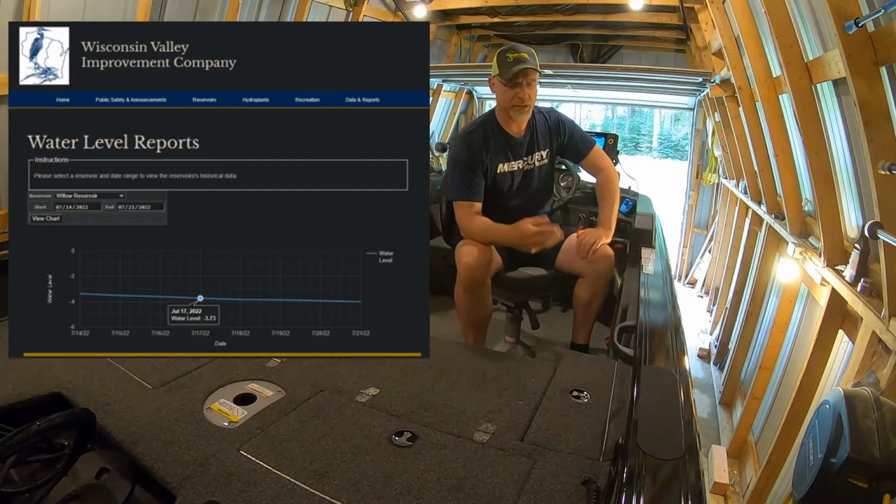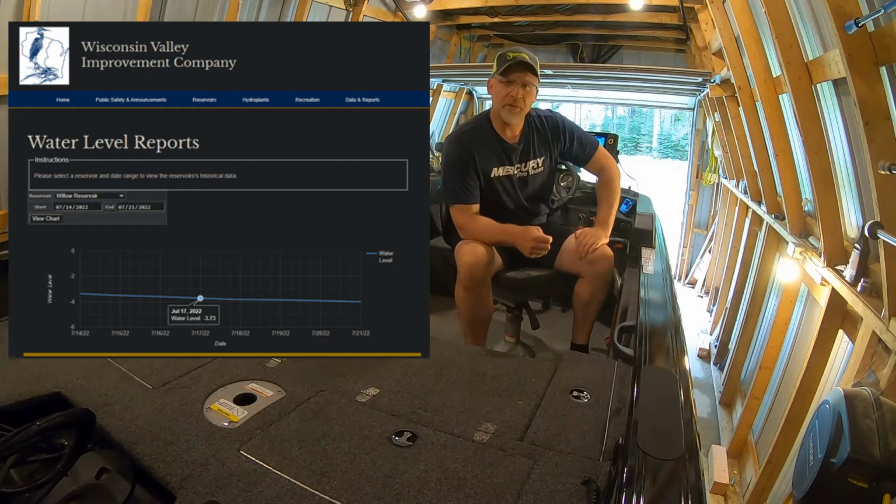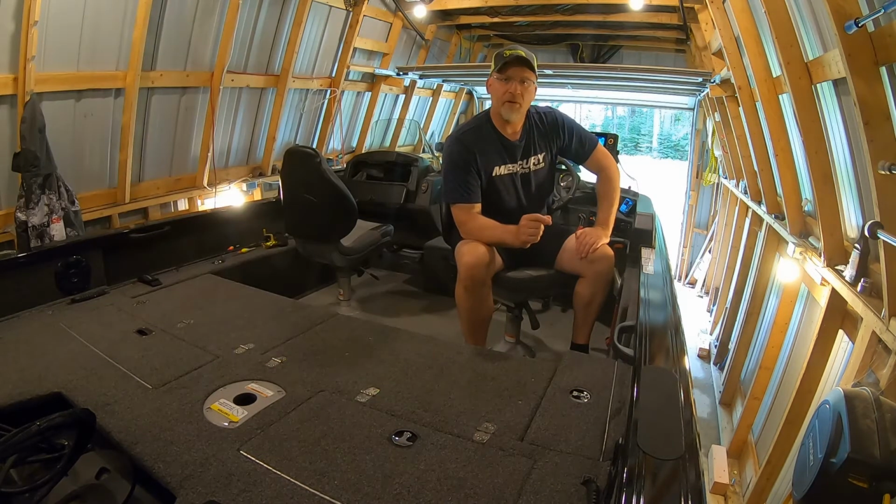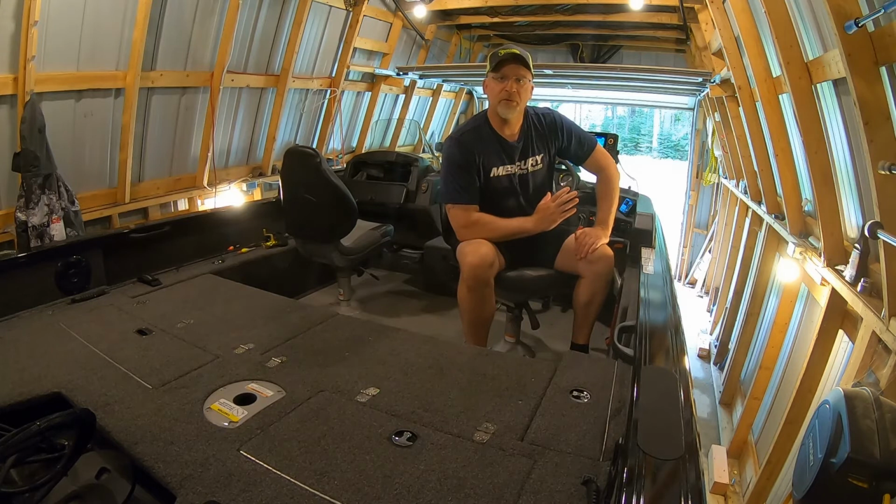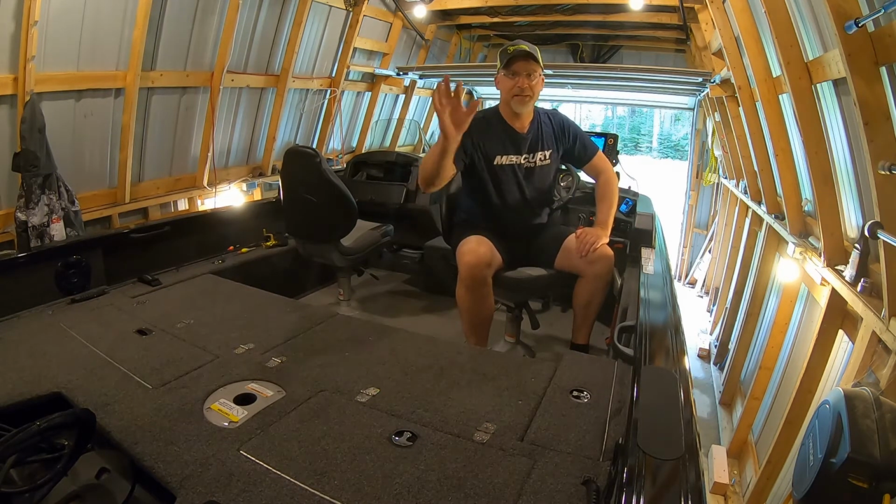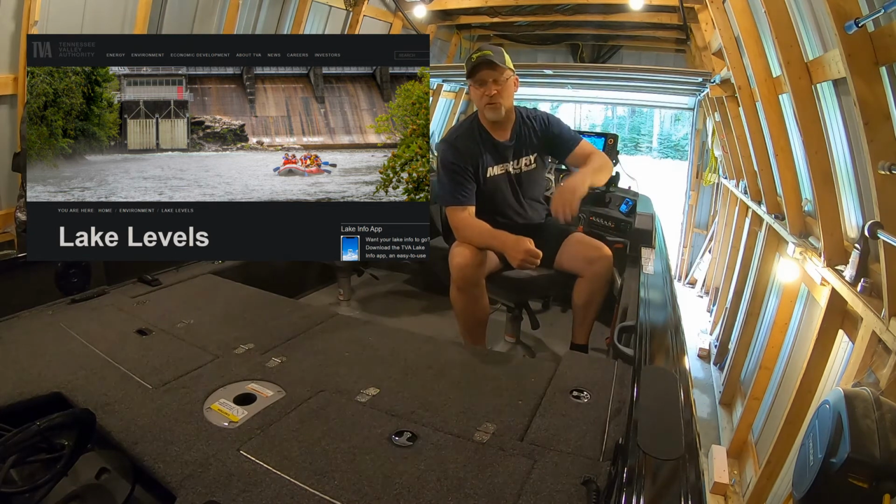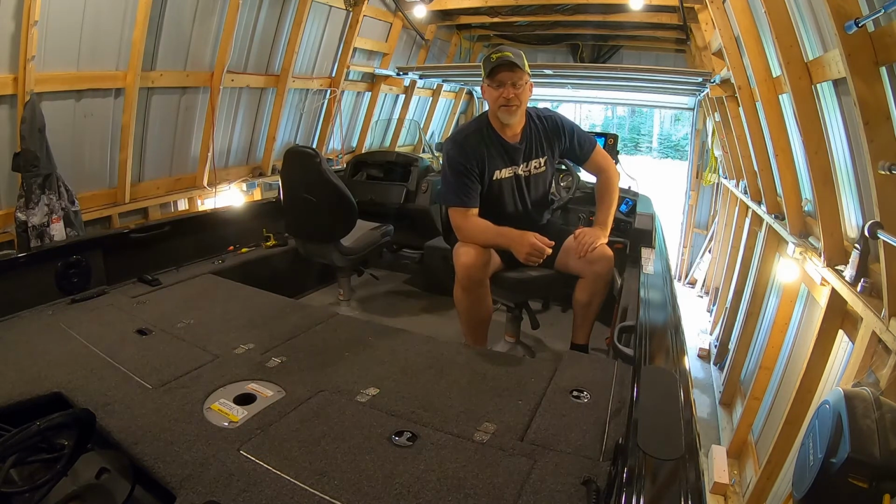I'll pop it up on the screen here and show you the graph. We get to actually show you the offset from normal pool, and you'll be able to see that. We can pick that off of there and use a special function, a water level offset function in our Humminbird Helix unit, and I'll show you the mapping of that in a moment. But also, more globally speaking, you've got your improvement companies, Wisconsin Valley Improvement Company, TVA, Tennessee Valley Authority, that runs all those systems down there.